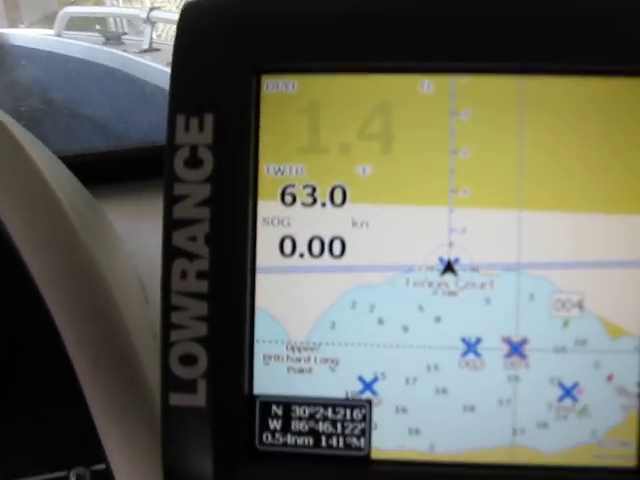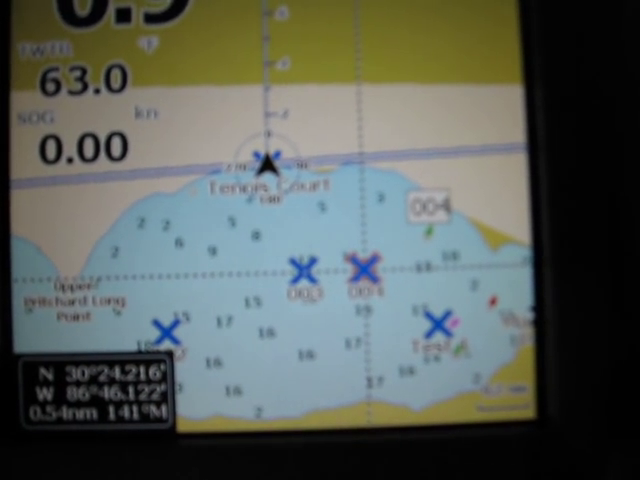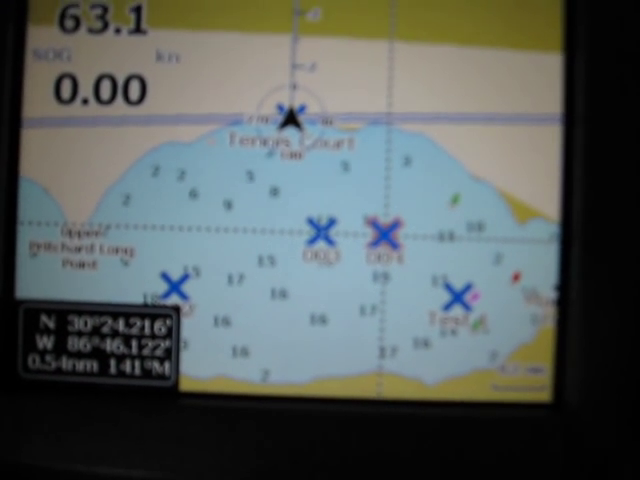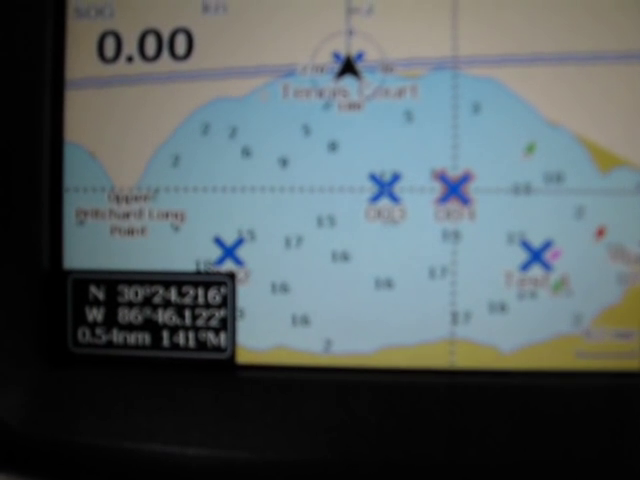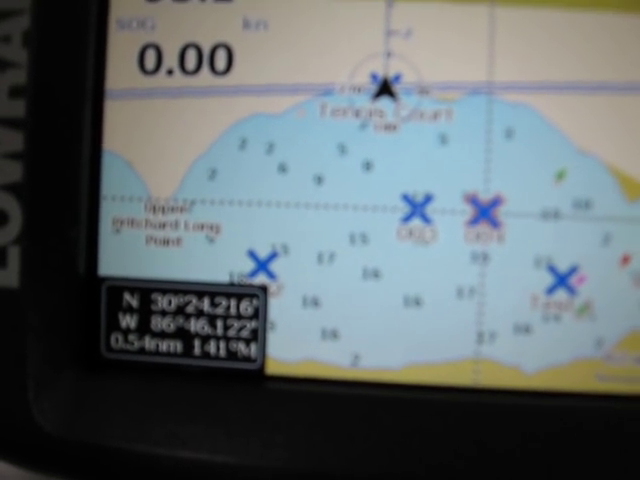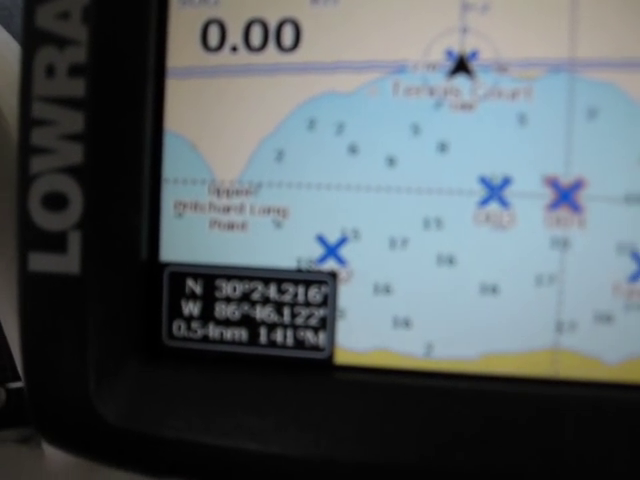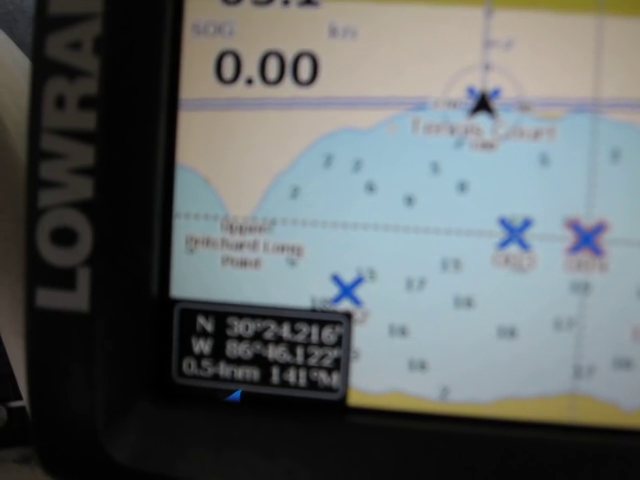If I'm in the boat and I was at either one of those locations, I could hit go to, and it would tell me the distance, and it would tell me the bearing to those points. If you're out there and you drop something overboard, you'd kind of want to know what set and drift is doing.